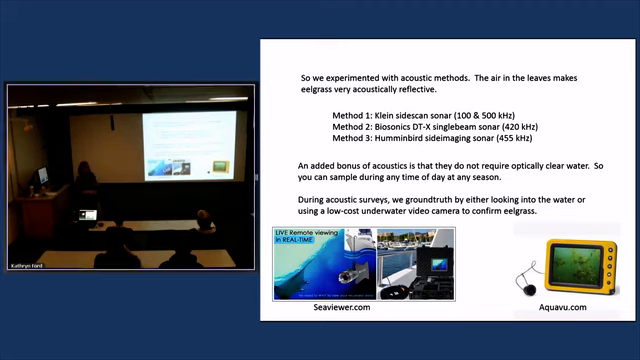We don't need optically clear water with acoustics, and so we could sample during any time of day. We can also sample at any season, but we do have to be careful about, if we're doing aerial mapping, being consistent with anything other people are doing, because if we're looking at the area of an eelgrass bed, that's typically done at the height of the growing season. So we would want to be consistent with that.